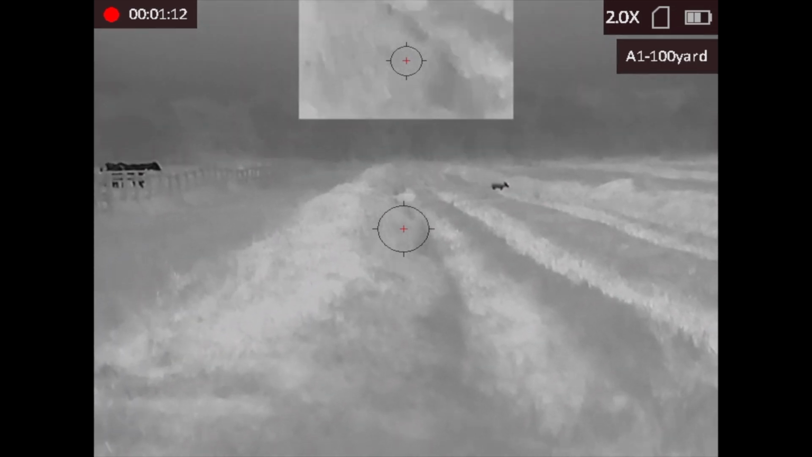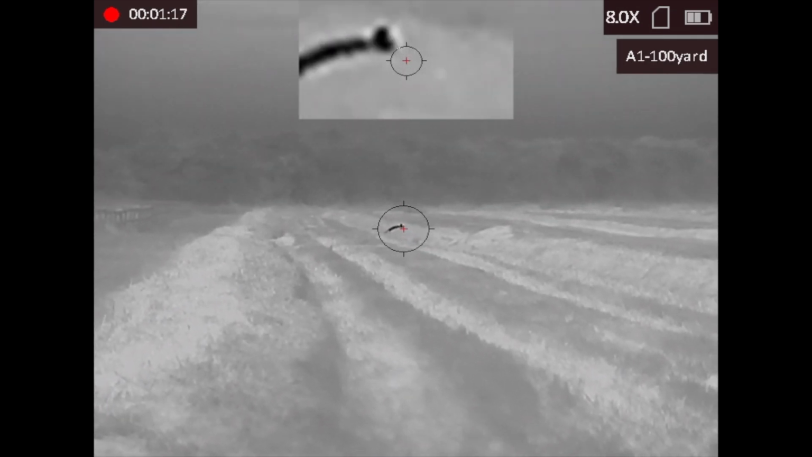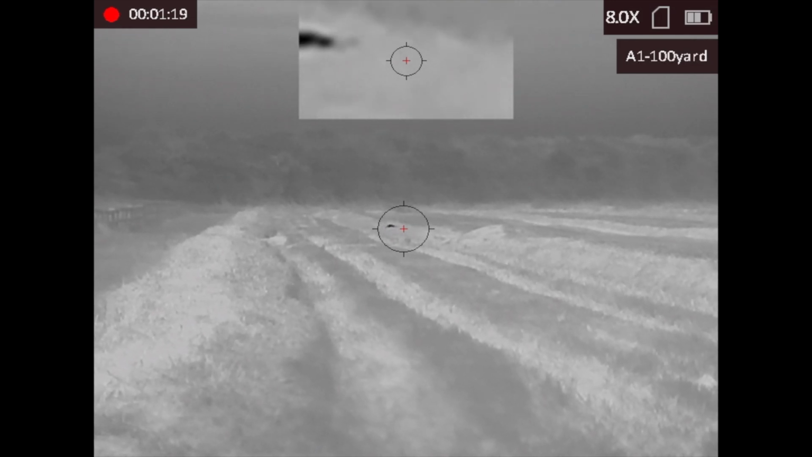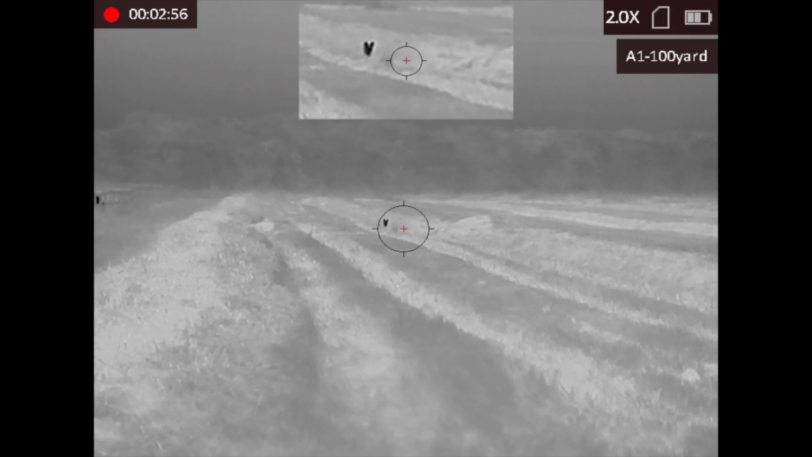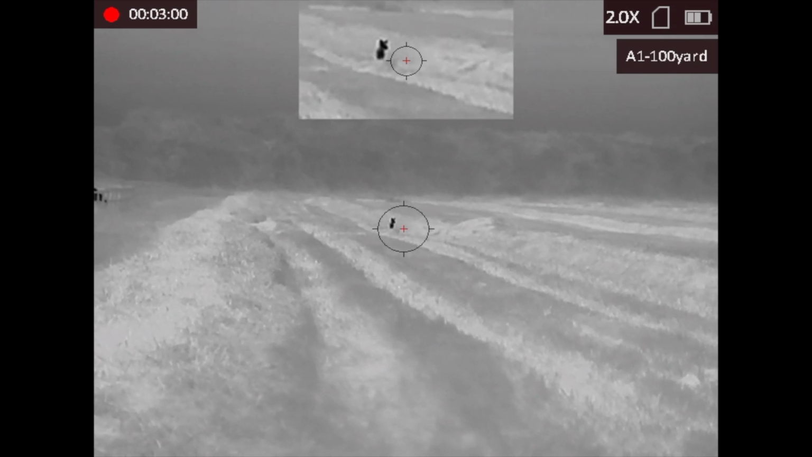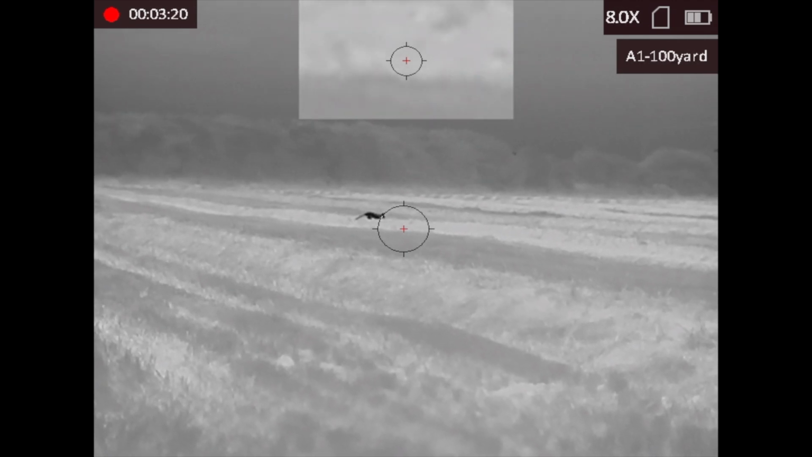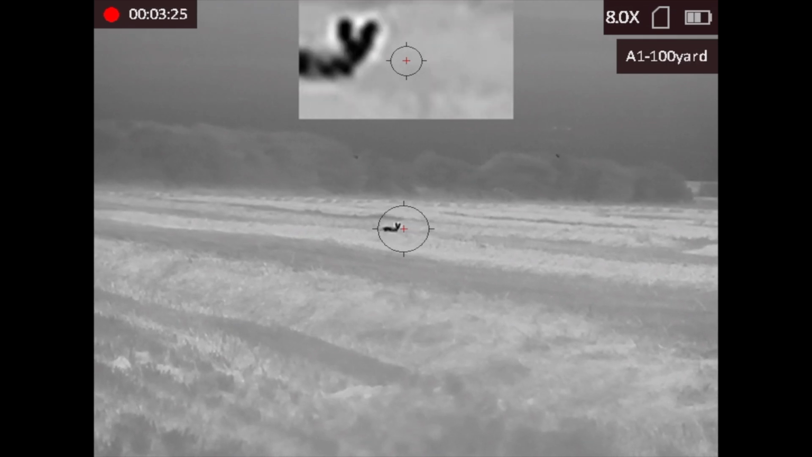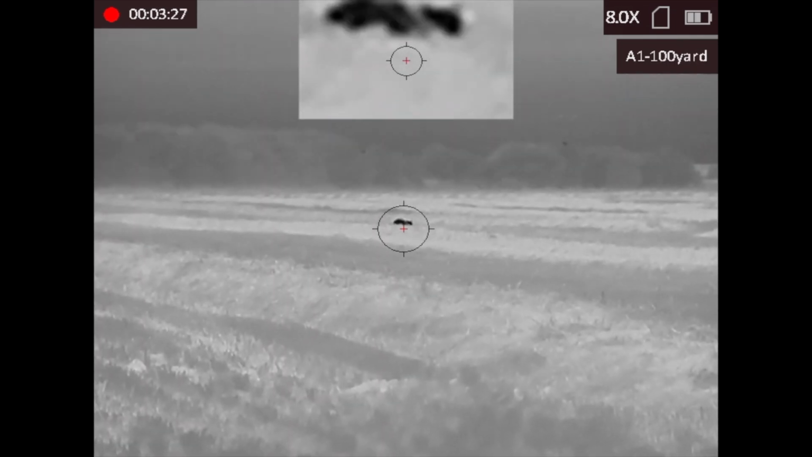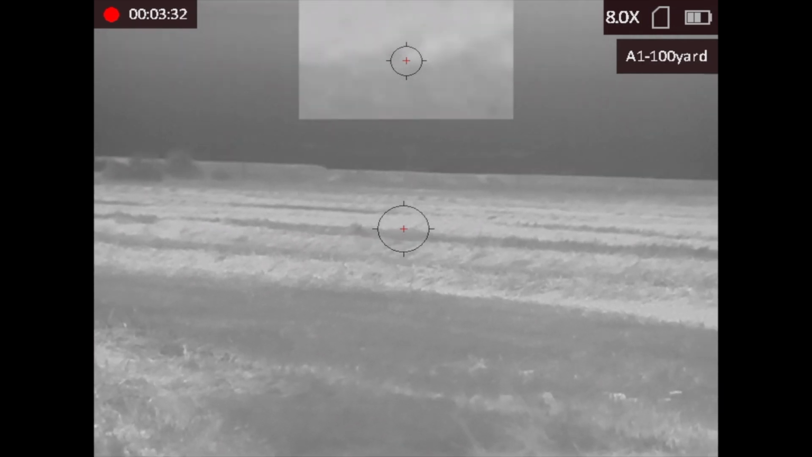This is a call that mimics, especially, the behaviour of young foxes fighting with their siblings, and foxes will often get very curious and run in for a bit of the action. This one did just that, but then all of a sudden it decided it was going to exit stage right and start bounding across those straw rows. Before it got out of range, I decided to take the shot. The shot was good, although it just missed the heart at the rear and double lunged it, so it only made it about 30 yards before it rolled over on the straw.